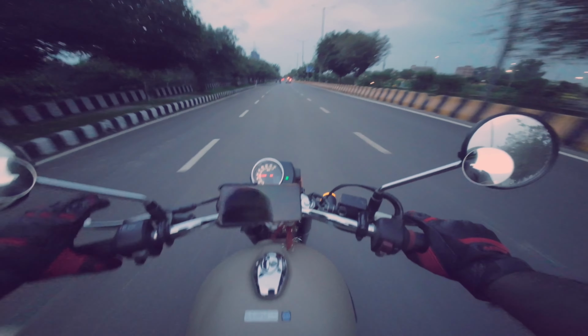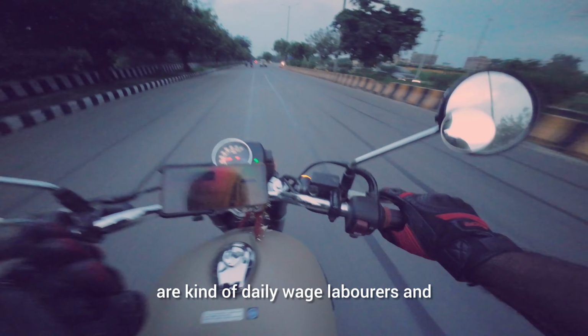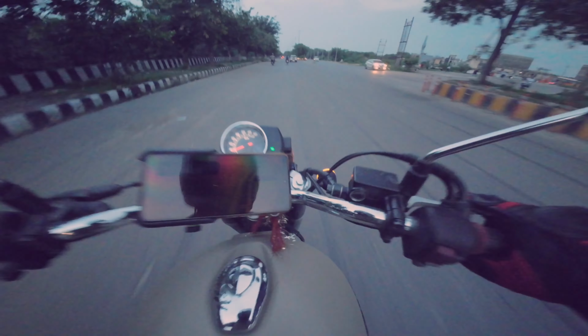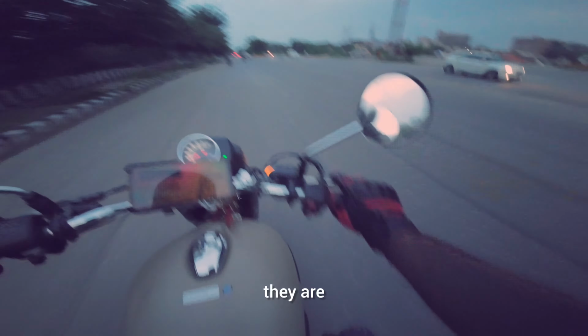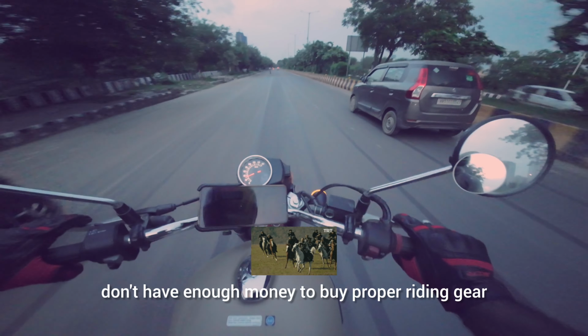We can excuse those people who are daily wage laborers and are riding fine, but they don't have enough money to buy proper riding gear.